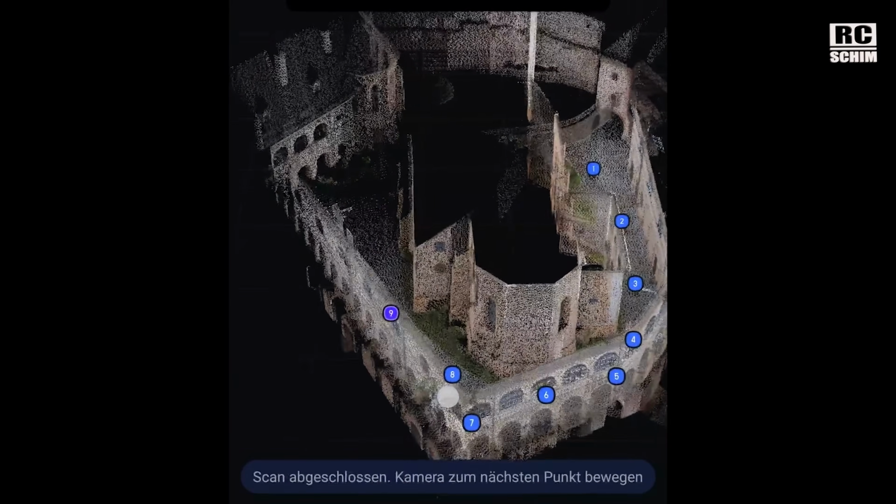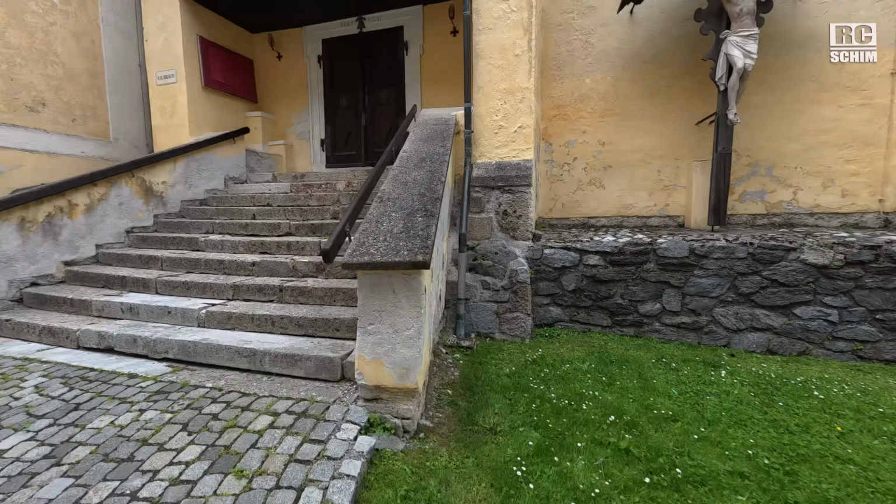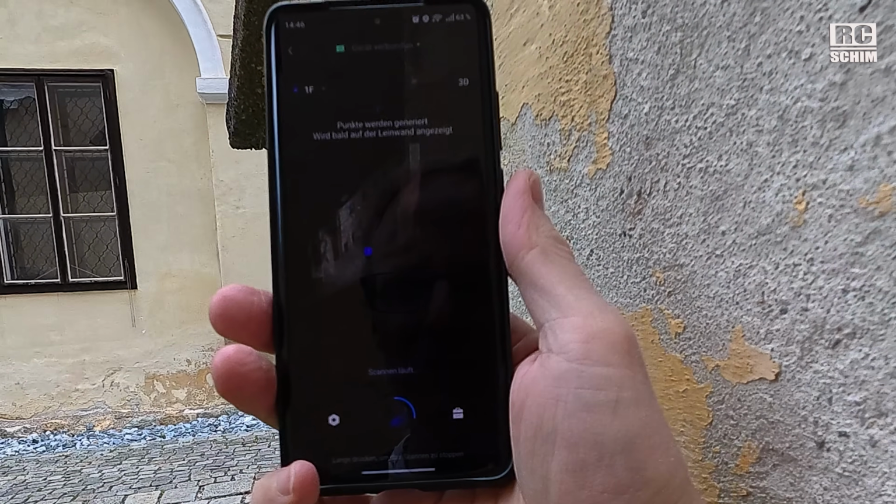It will be better after processing. And you also see the point cloud, which really looks good. I see the tower here. And I will start the next point. It turns slowly. You can also see the progress, of course, on the smartphone here.